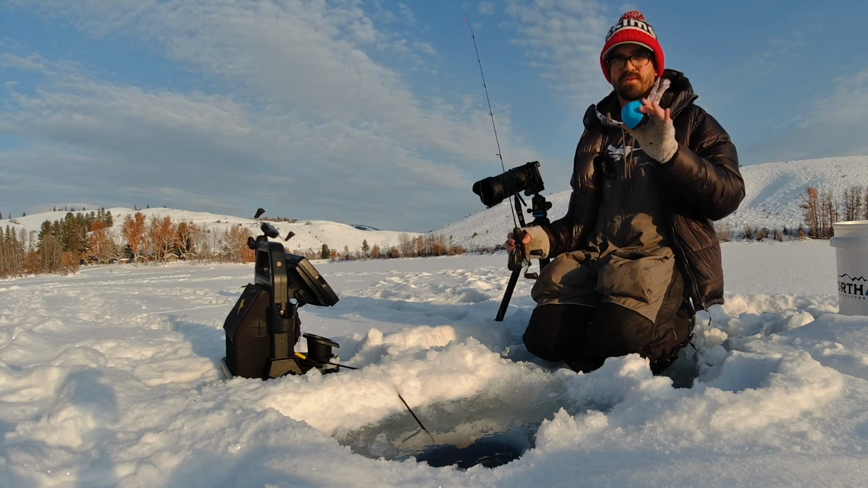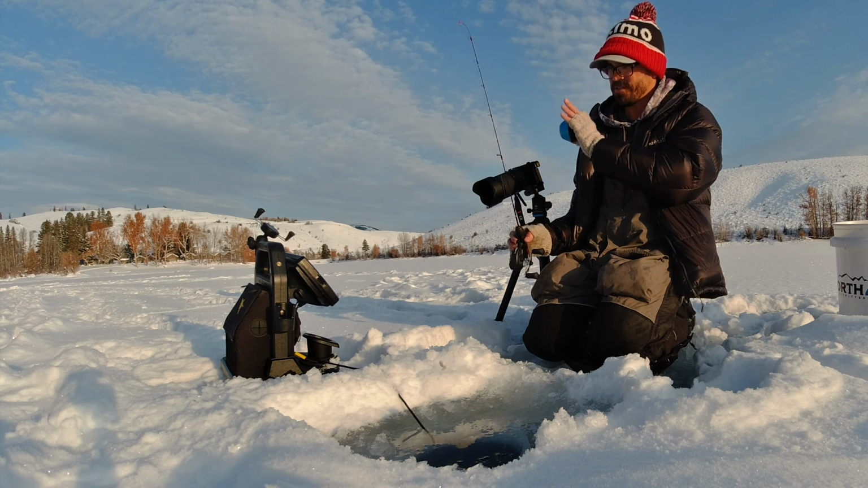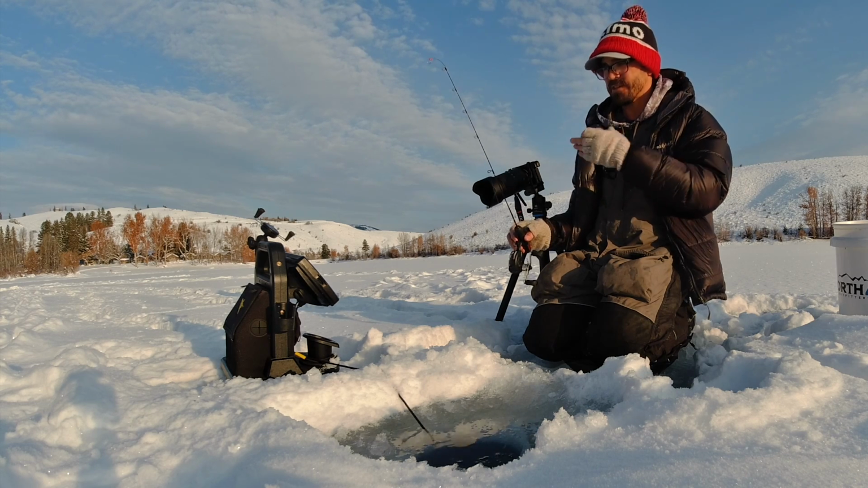So I've got my Humminbird Helix out here. This is G4 in ice mode, and I'm going to catch a few fish on it in the same spot.